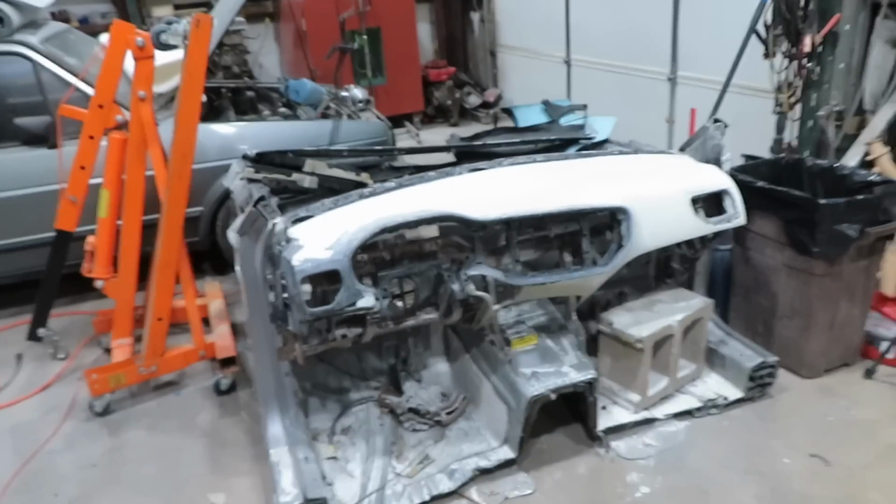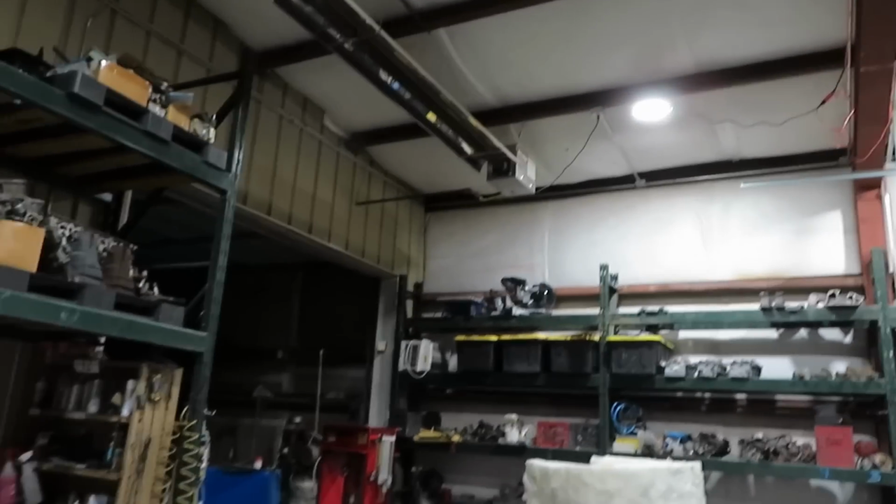Like I said, this is the earliest I've been in the shop, and this is the first time I've actually seen lights at night in the shop. And outside it's crazy how bright these are, but it's so nice having good lighting in here.